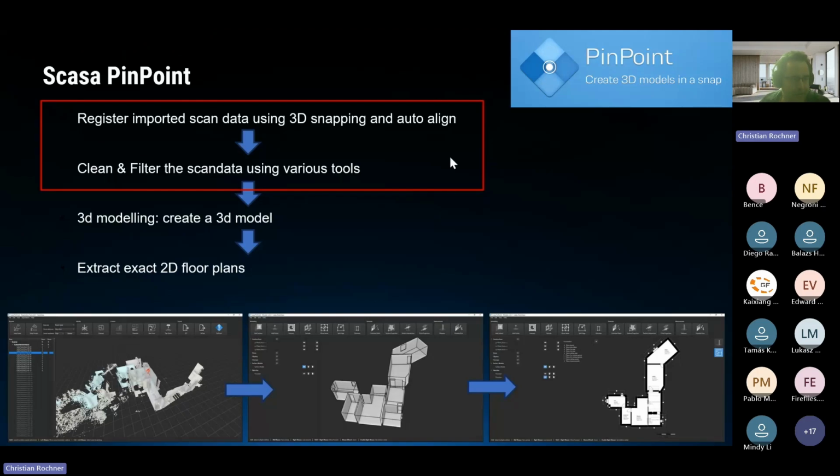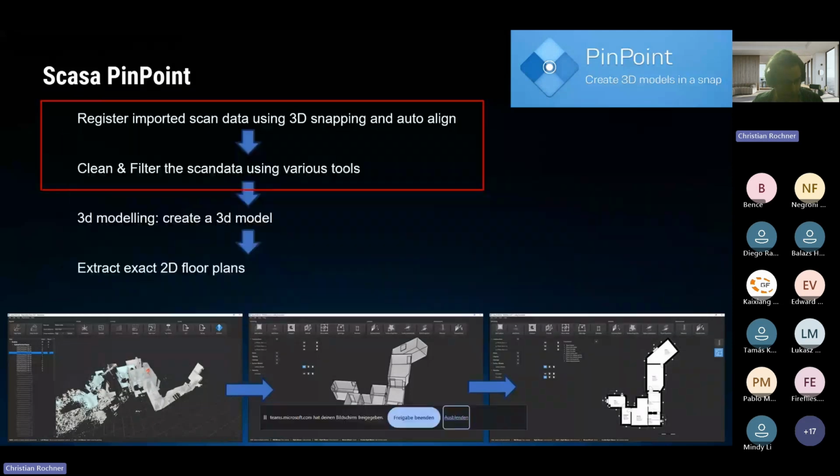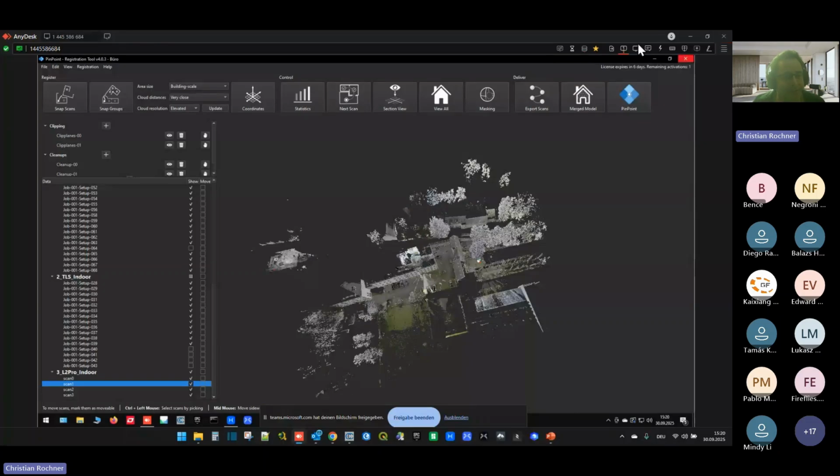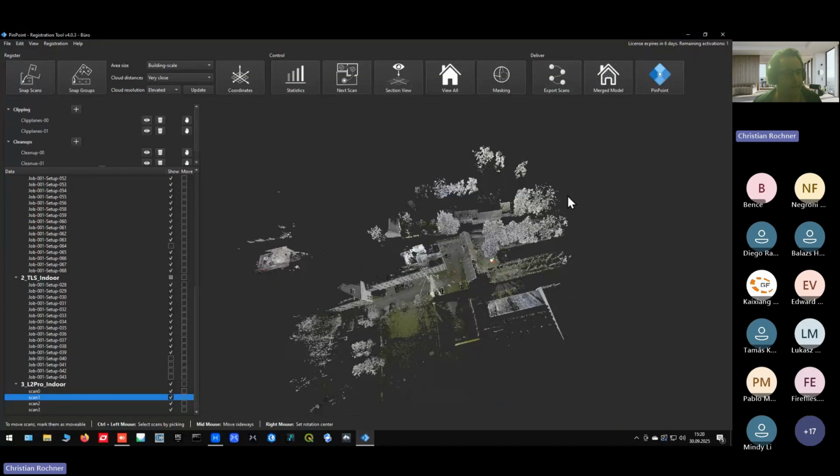We will have a look at the first two steps: registering imported scan data using 3D snapping and auto align, and clean and filter the scan data using various tools. So let me jump into the software. I hope this works as intended now, as sometimes live demo is a bit difficult, but this looks good. I go in the full screen mode.